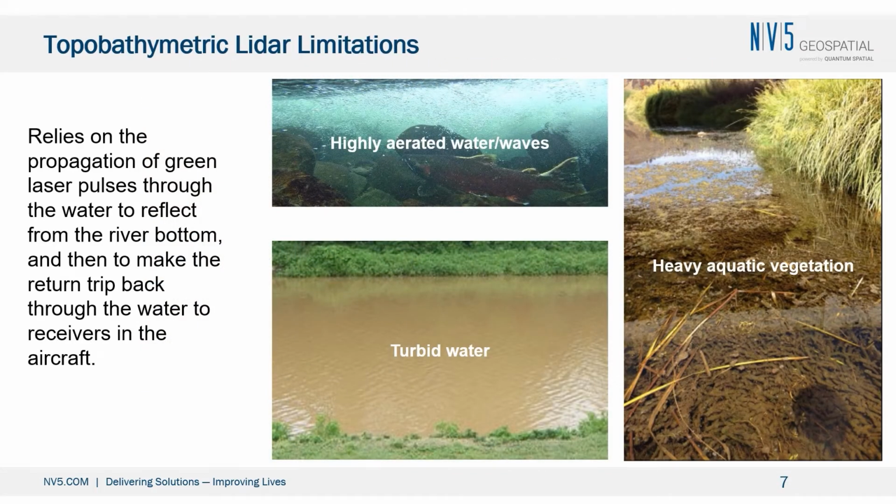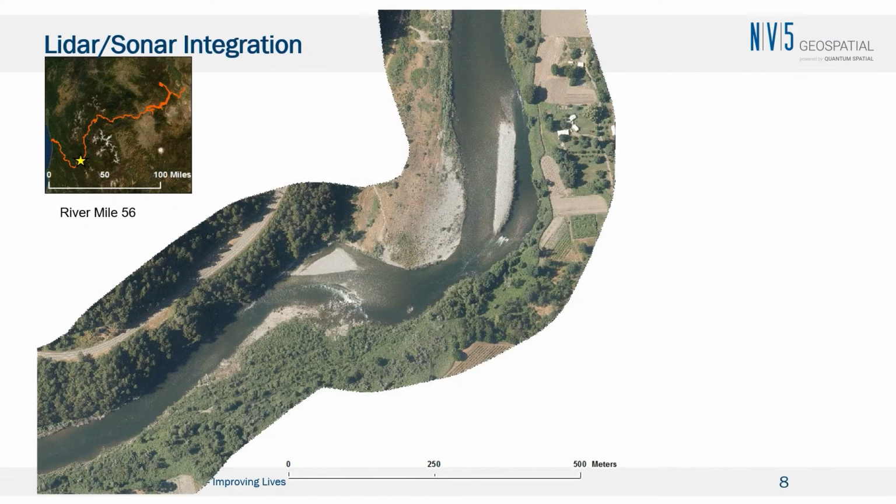Topobathymetric Lidar does not work everywhere: highly aerated water, turbid water, areas with heavy aquatic vegetation. Essentially, we're shooting light. And so if you can't see through it, if the light can't get through it, then we're not going to map through it. And that's where sonar comes in.